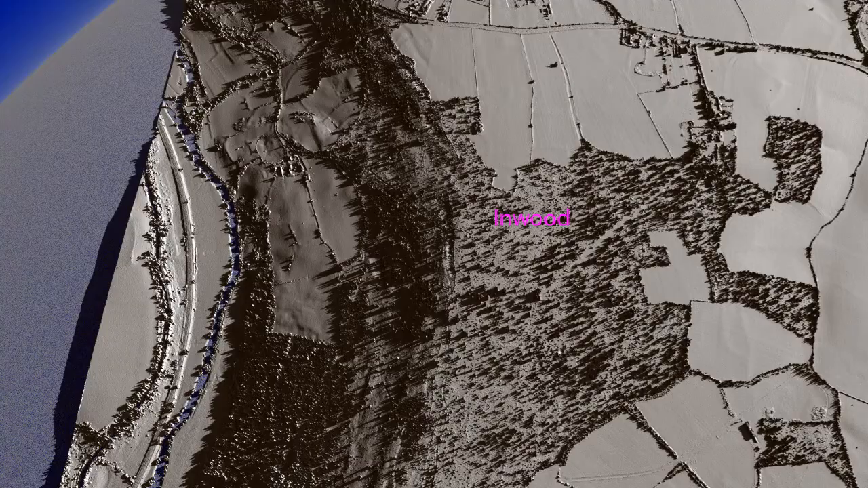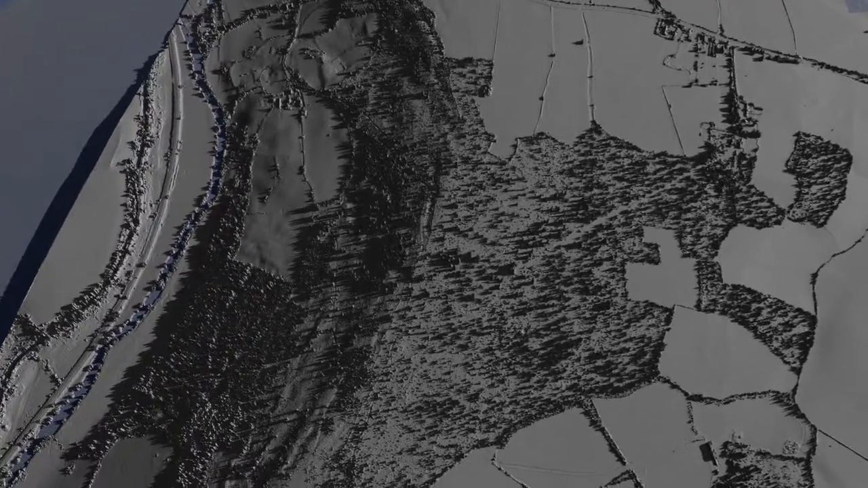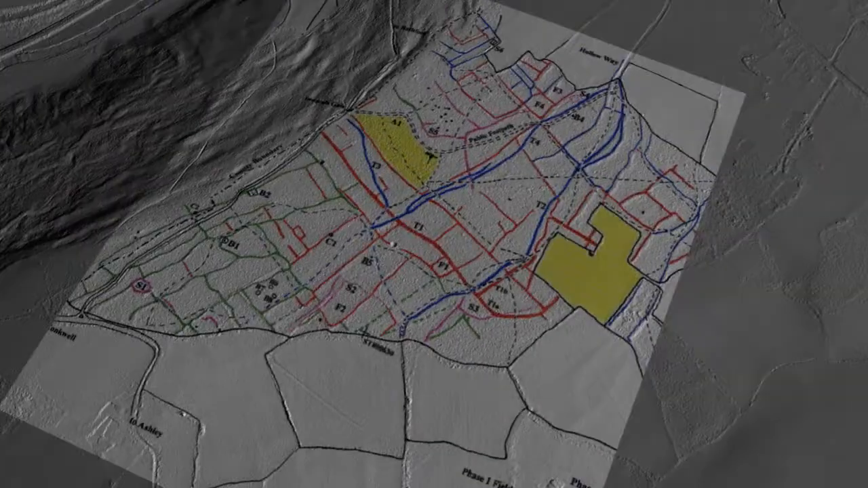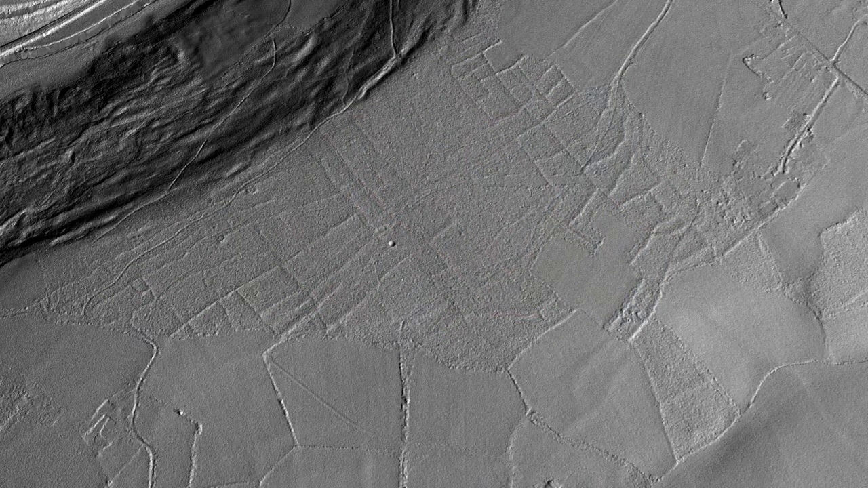Because this is a three-dimensional digital image, we can actually remove the trees, as shown in this little clip, and superimpose maps. There have been a number of archaeological studies of Inwood, of which this map by Wykes of Bristol University is the latest. This was conducted by a ground survey without the benefit of LIDAR. Inwood is renowned for a well-preserved ancient landscape, with finds dating from the Neolithic, Bronze Age, Romano-British and medieval periods.